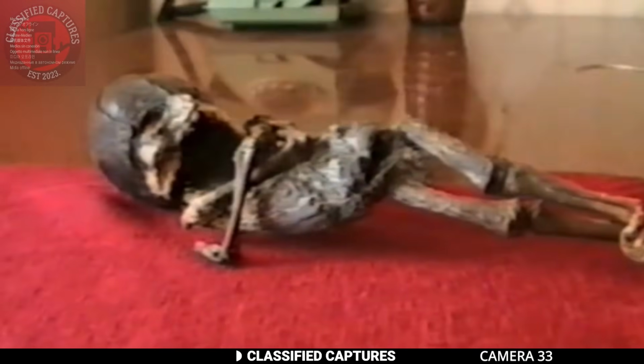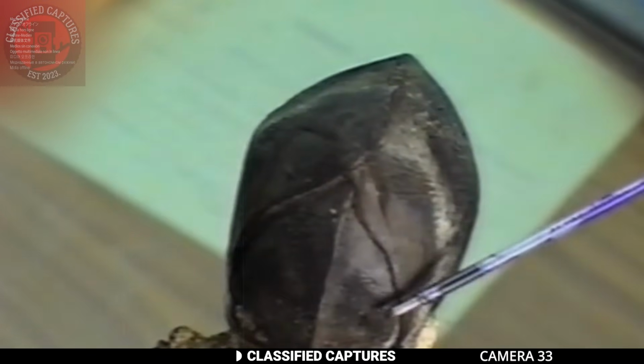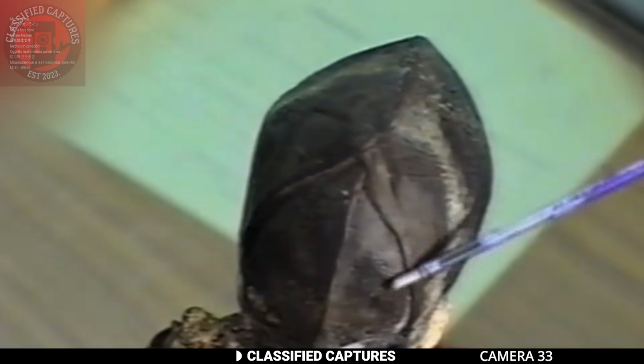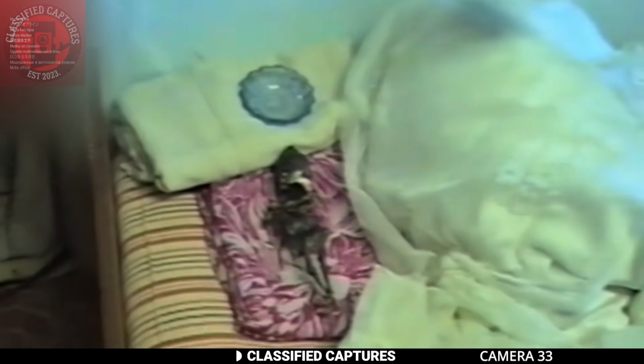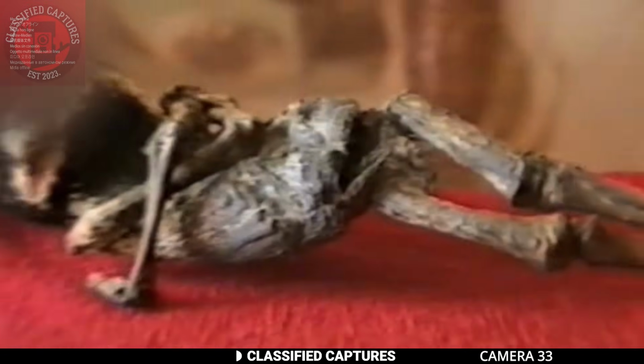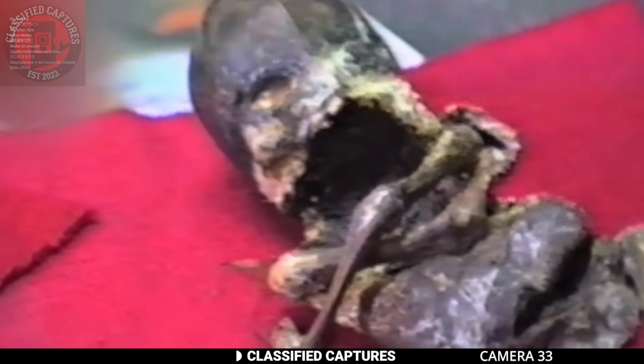small humanoid creature reportedly discovered in the village of Kyolinovoy near Kishtim in Russia in 1996. The discovery gained attention due to its unusual appearance and the speculation surrounding its origin. The creature was about 10 inches, 25 centimeters tall, had a disproportionately large head, and lacked a visible navel, ears, or a mouth. Its features led some to speculate that it might be extraterrestrial in origin.